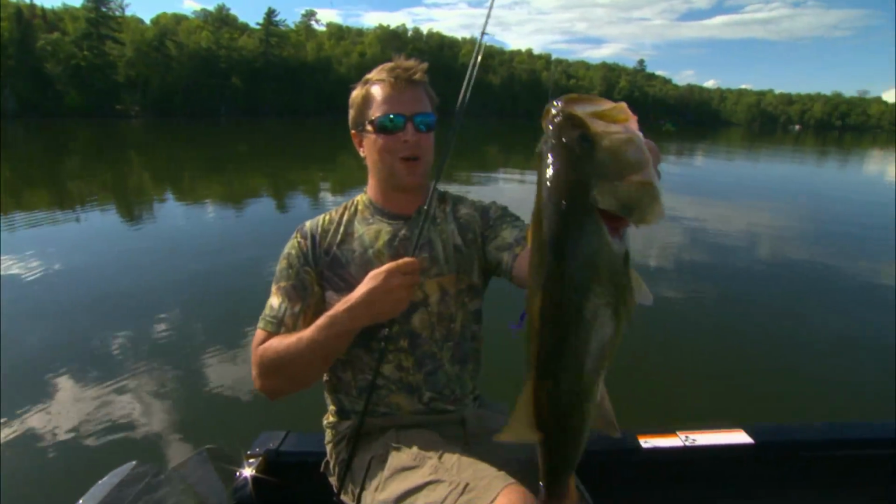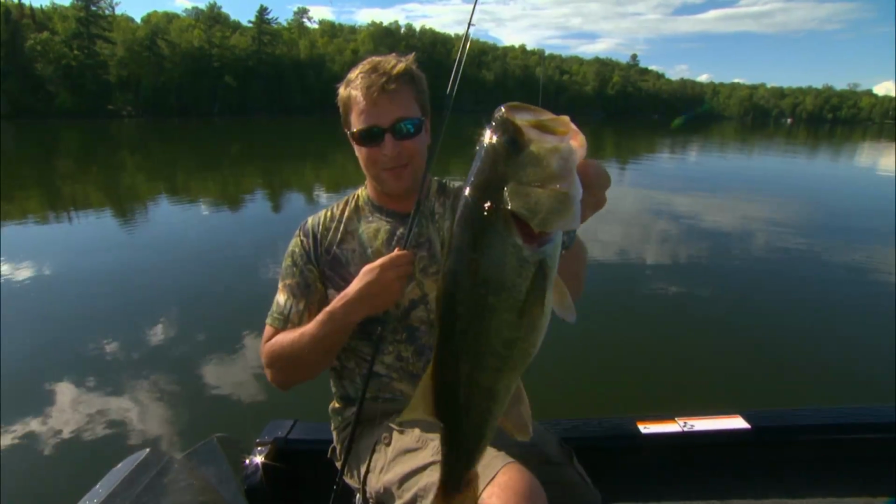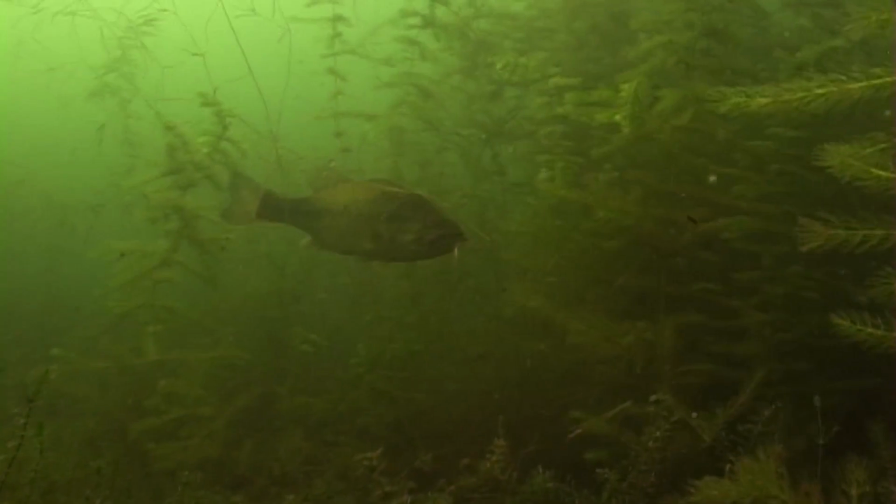This fish came off a rock spine, but there's a number of different locations where you can find fish like this during the summer peak months. Let's get her back. Oh, look at that bruiser. At this time, bass and other species are establishing their summer haunts.